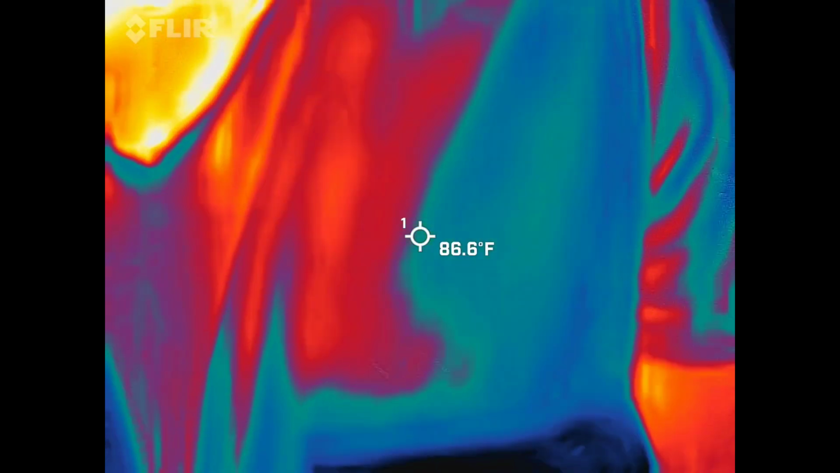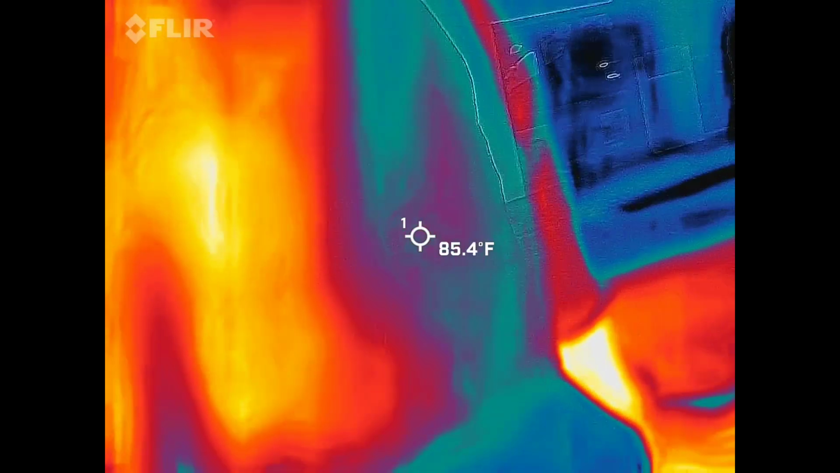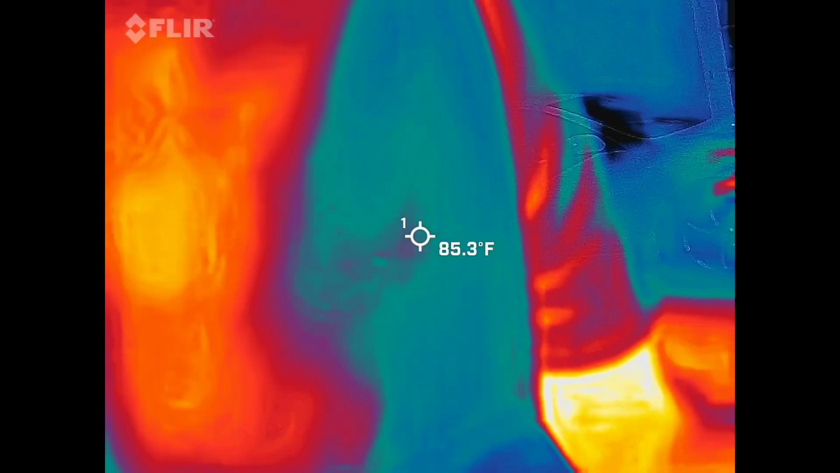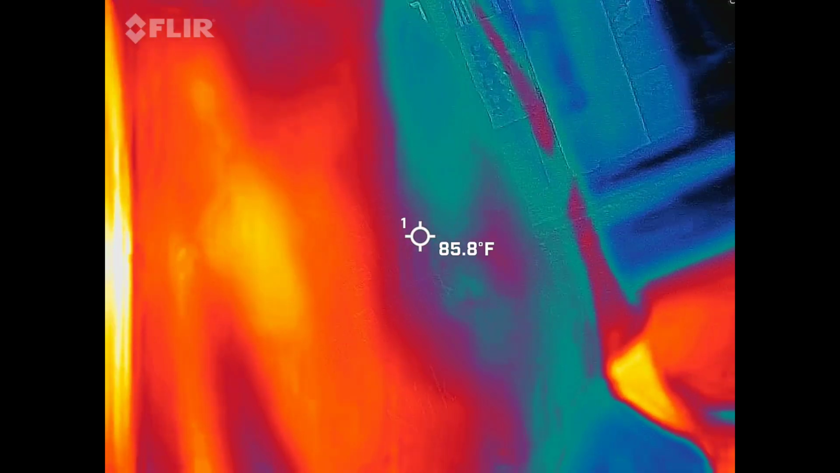So with that said, we're looking for the cold spots. So the cold spots are going to be blue and black. So I want them to either take shape or to start moving on their own. That's what we're looking for. So when I say take shape, I want a head, shoulders, moving arms, and legs. That's what we've caught with this guy in the past. Hopefully we capture it again.